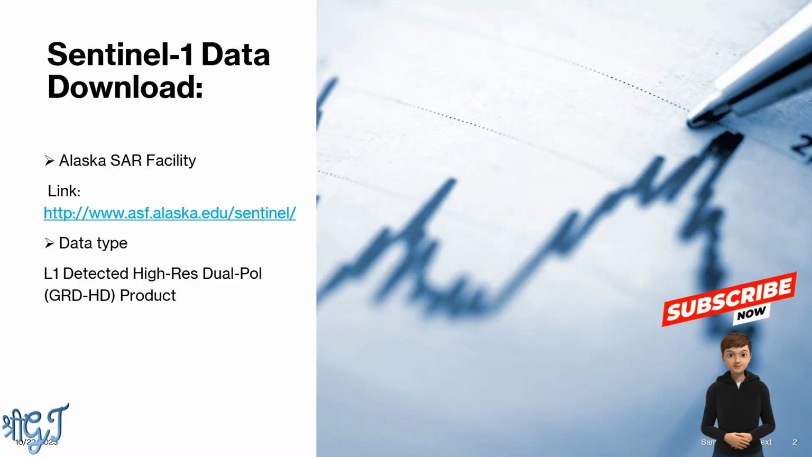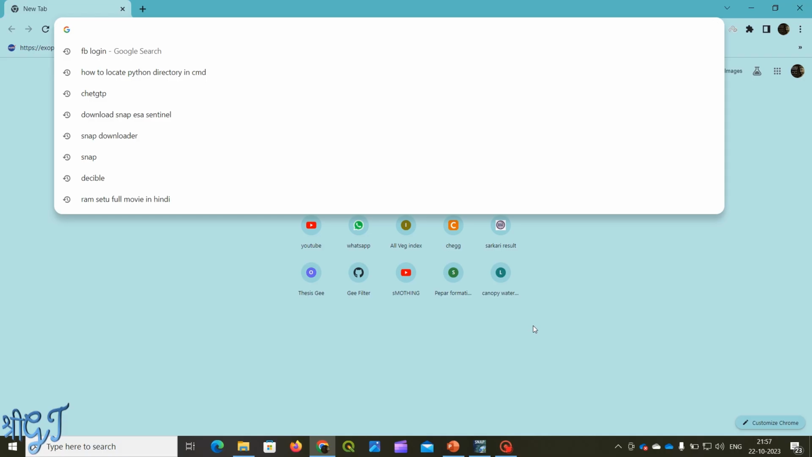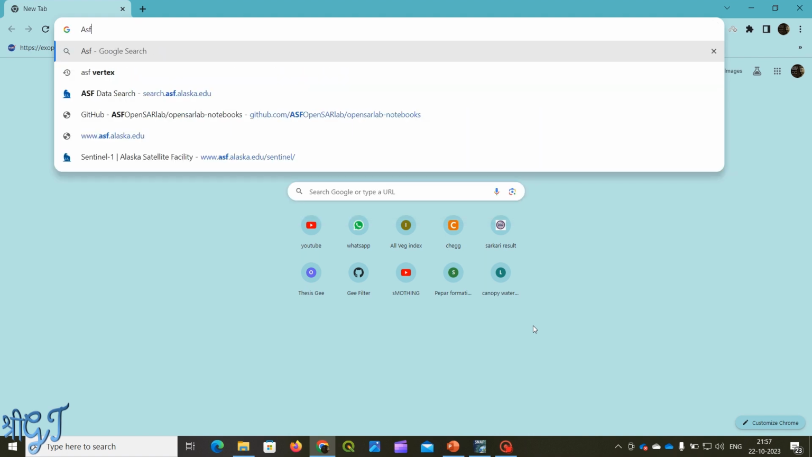We have to download SAR data using the link given on screen. I will give this link in the description also. We have to download GRD HD data, that is level 1 data. To download the SAR data, type here ASF Vertex.